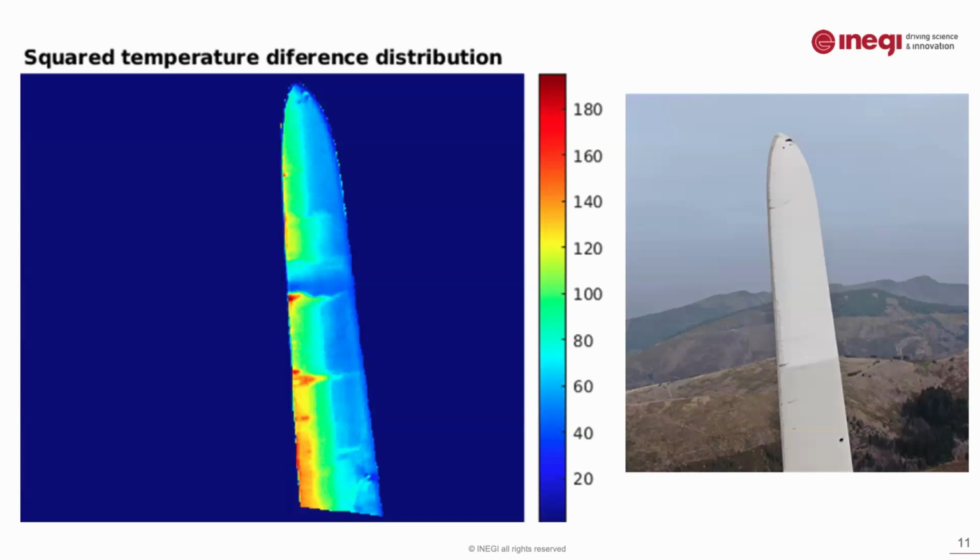We also see that the left side of the entire blade has much more damage than the right side. This is actually related to literature and to simple mechanical physics, because this is the leading edge, and the leading edge is the one that gets hit with wind, with raindrops, with dust, and so it gets much more damage than the other side. We also see some holes that are also visible in the visible spectral image, but we obviously get much more information from this image than from this image.